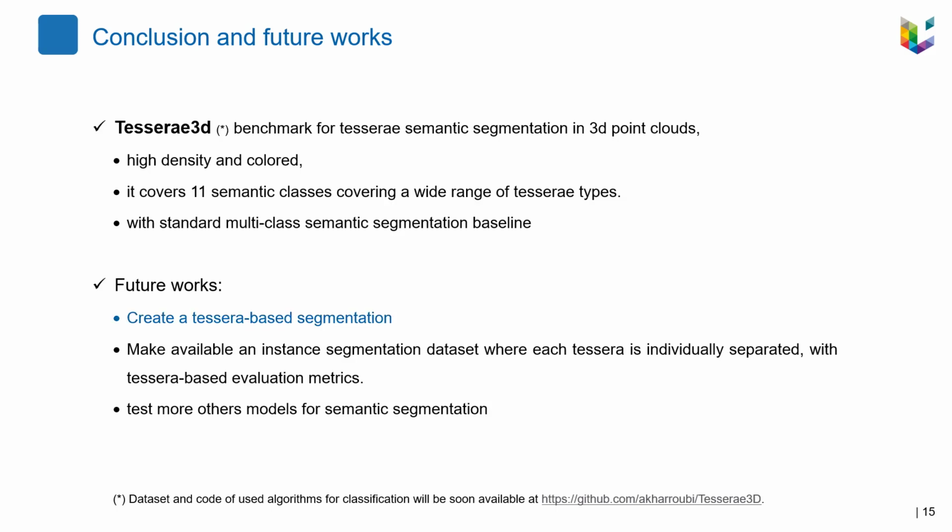First, we aim to create a tesserae-based segmentation. Second, we aim to make available an enhanced segmentation dataset where each tessera is individually separated, with a tesserae-based evaluation matrix. And finally, to test more other models for semantic segmentation.